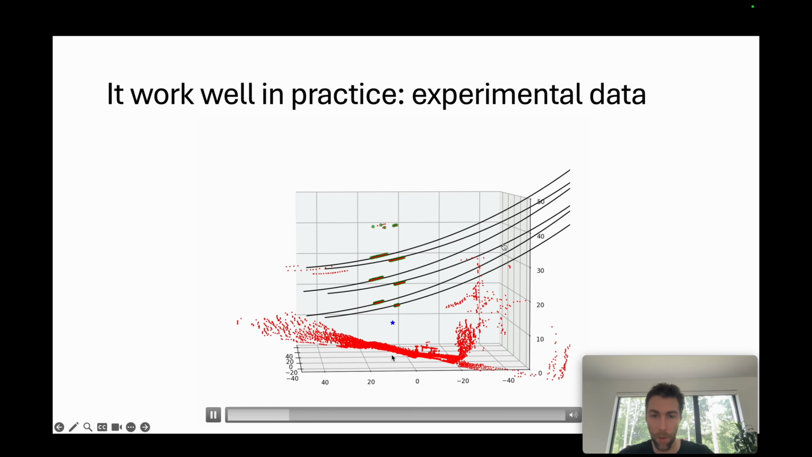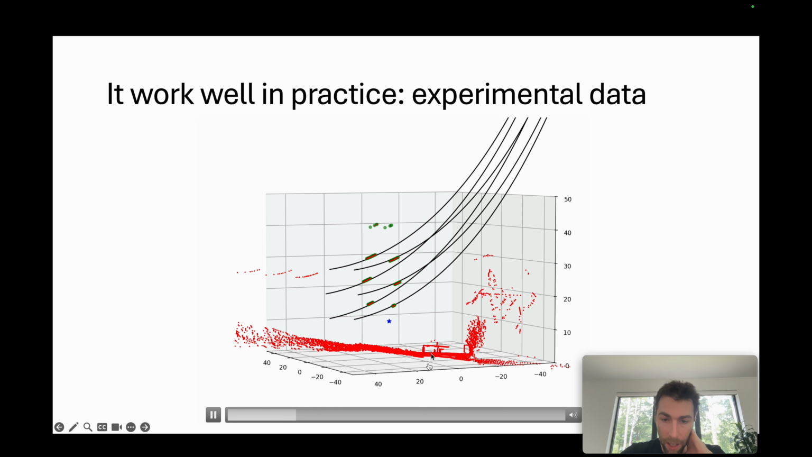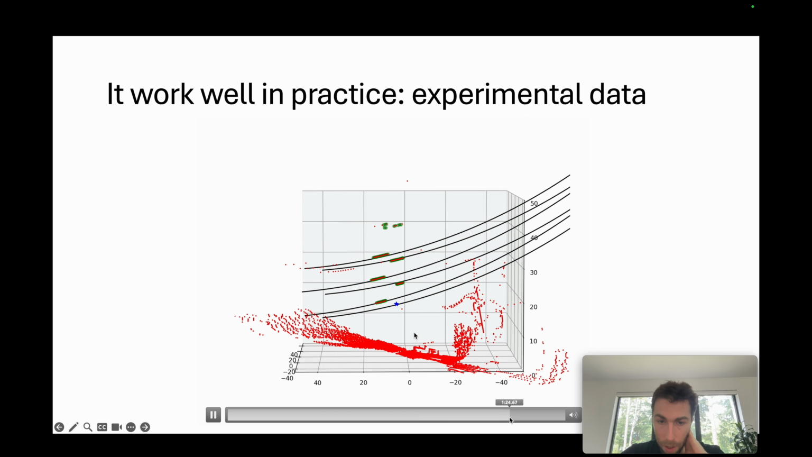But what is interesting here is we can see the landing. When the drone is landing, there's no point from one conductor, but we still estimate it based on the previously estimated offset between the other lines.